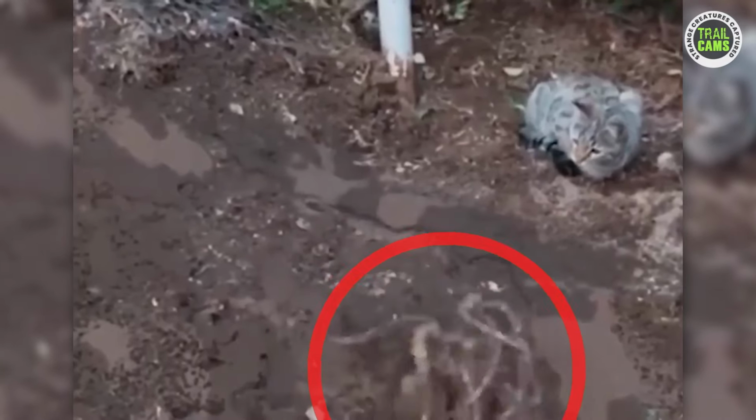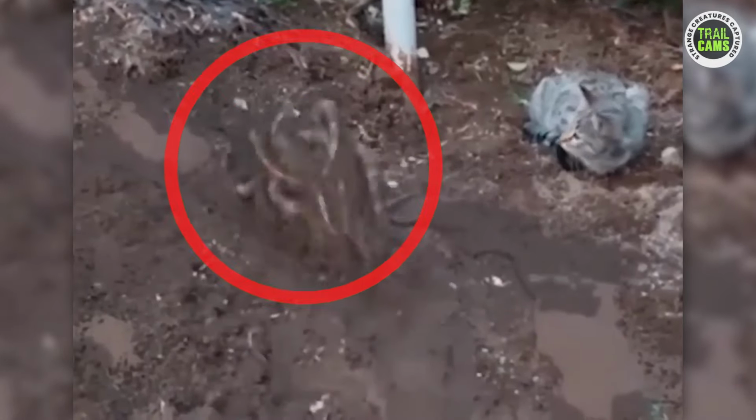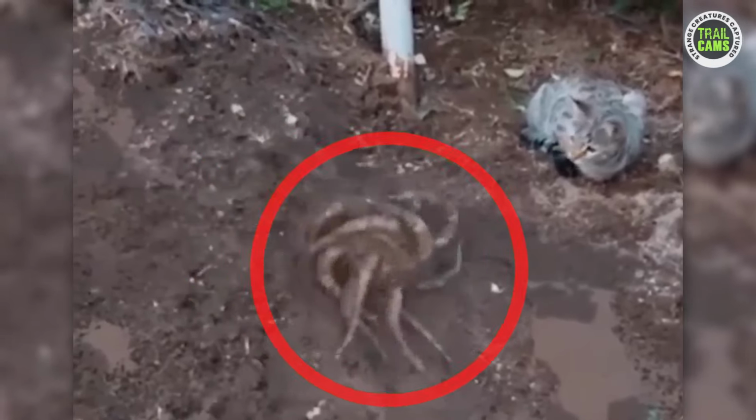Is it a mud-loving alien without a GPS? Is it an undiscovered species practicing some funky mud yoga moves? Or maybe it's just a misunderstood creature looking for a new hobby.